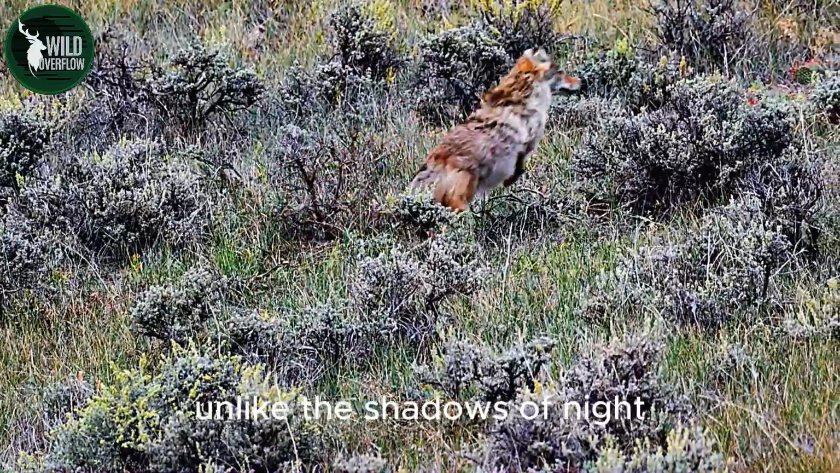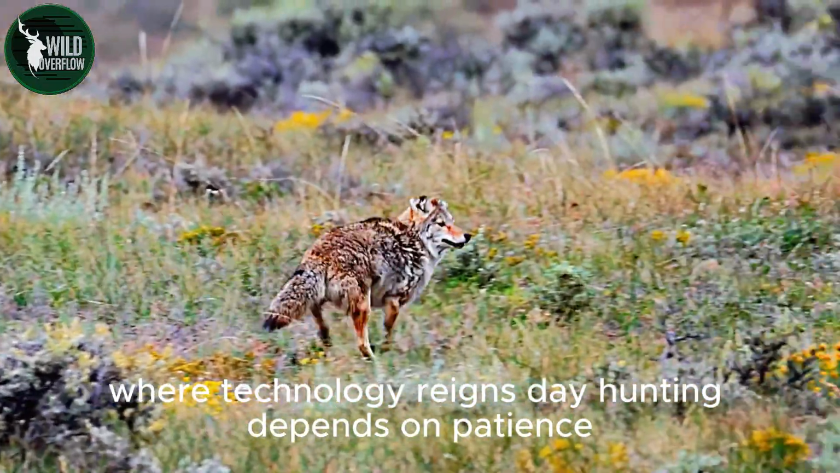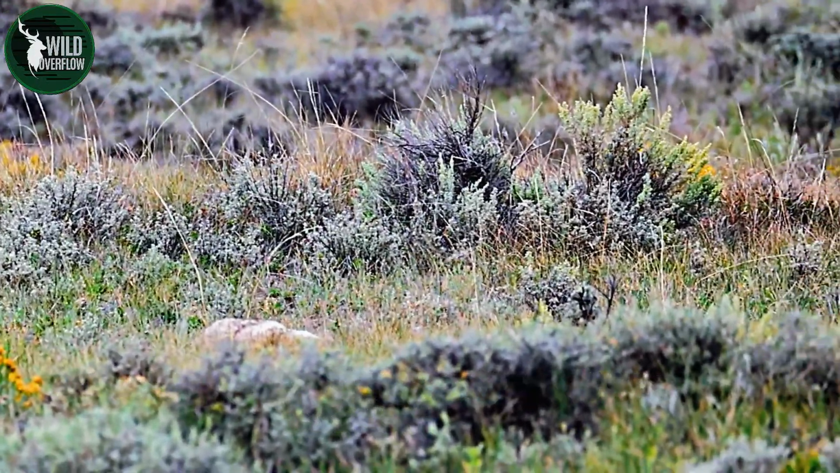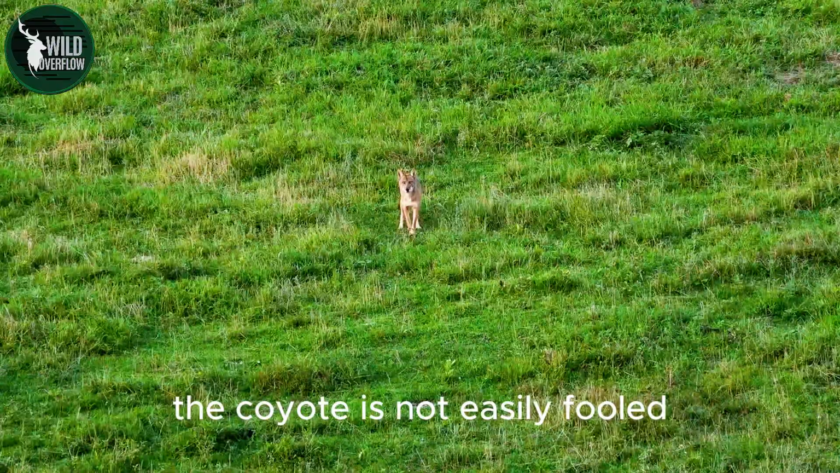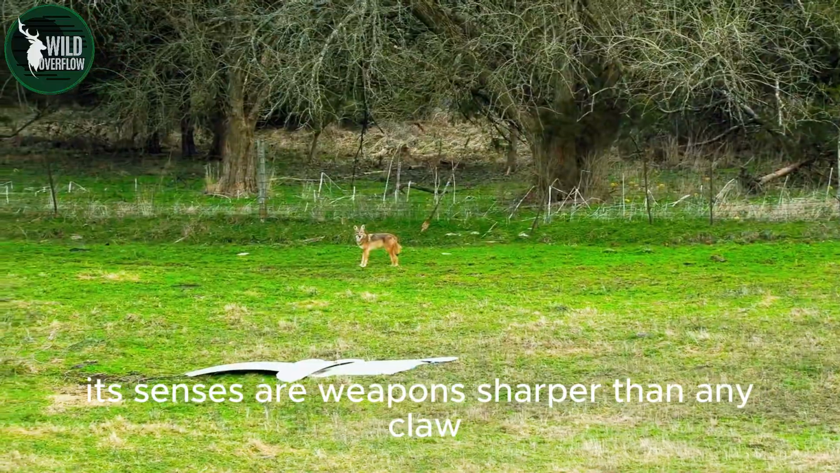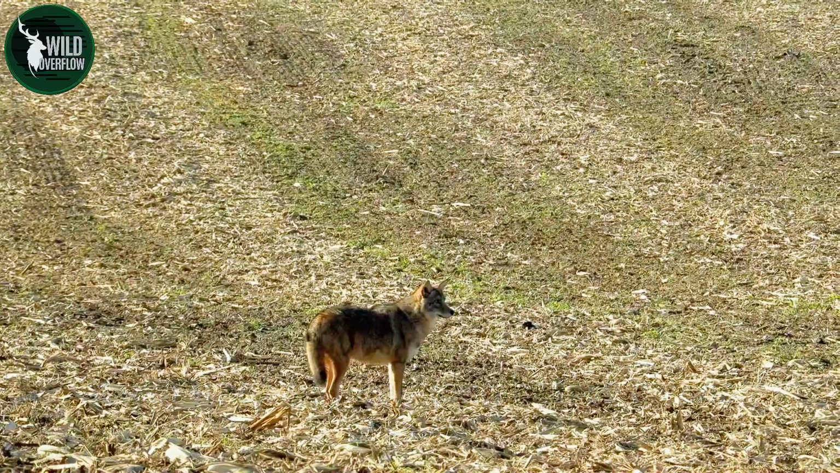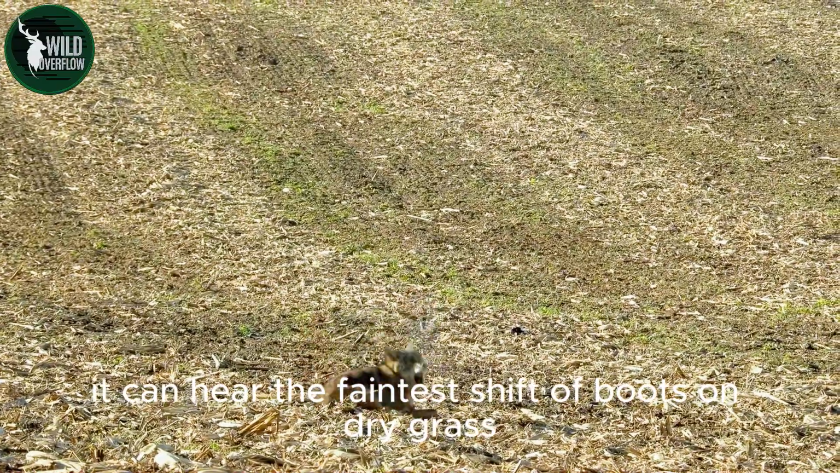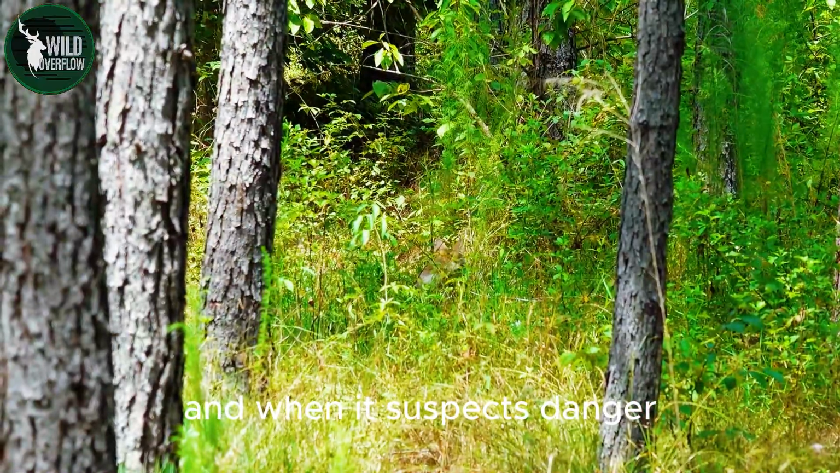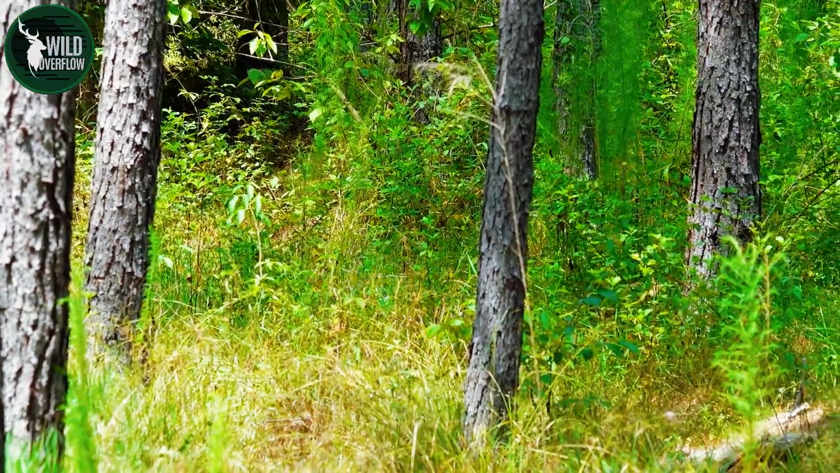Unlike the shadows of night, where technology reigns, day hunting depends on patience, skill, and a deep understanding of the animal. The coyote is not easily fooled. Its senses are weapons sharper than any claw. It can smell a hunter long before it sees one. It can hear the faintest shift of boots on dry grass. And when it suspects danger, it vanishes in an instant, gone without a trace.